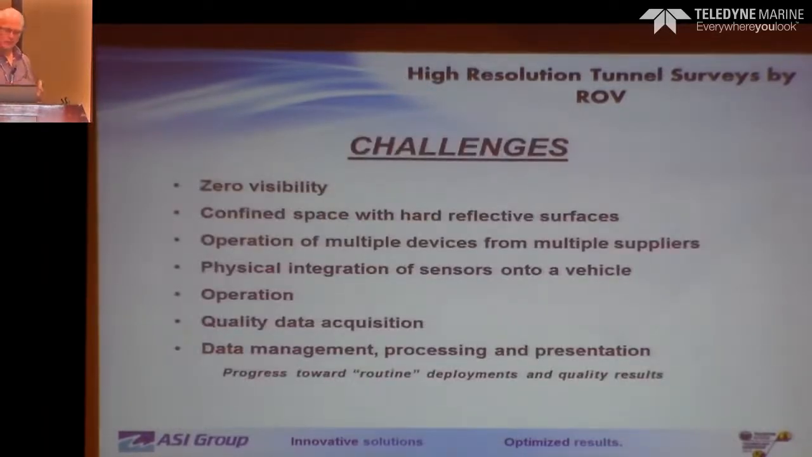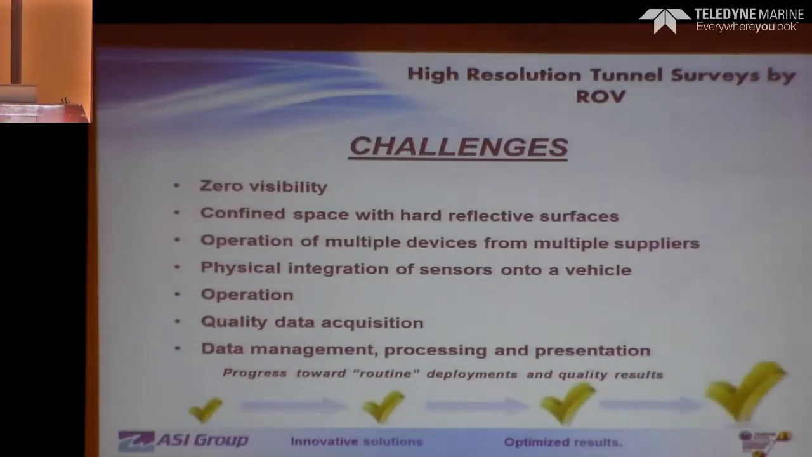So we've been able to meet those challenges working in zero visibility all the time. The inspection's done strictly acoustic. We're progressing more and more to making it a routine inspection, and on the last 4 or 5 runs, there have been no hiccups. We used to have integration issues, things would drop out, we didn't have the multi-beam head tuned just right. But now we can set up, and within basically 24 to 48 hours of arriving on site, we're running out 10 kilometers and coming back again.